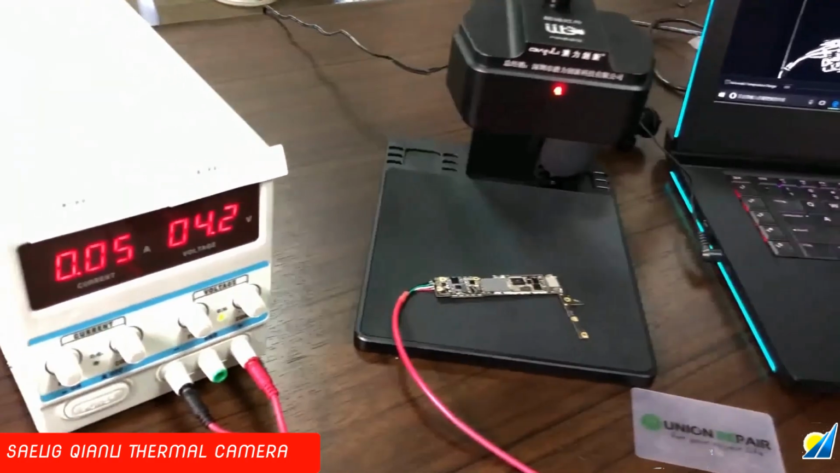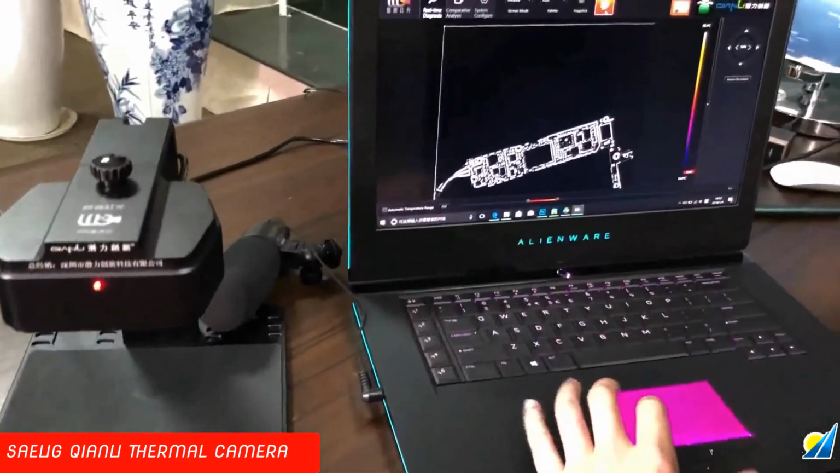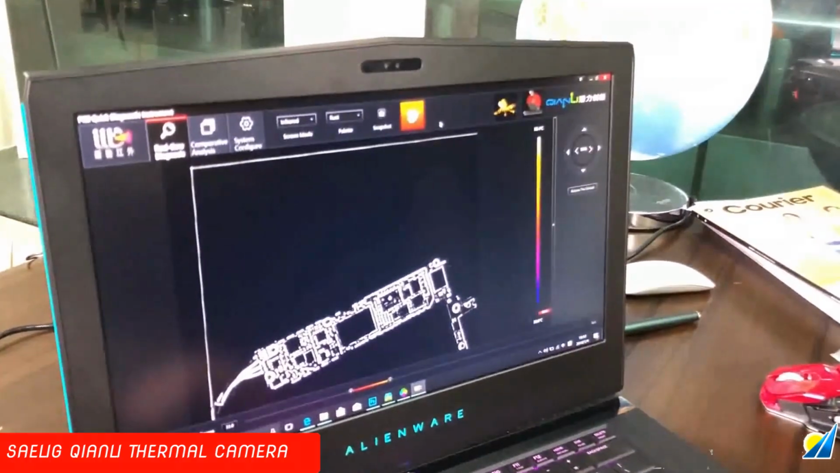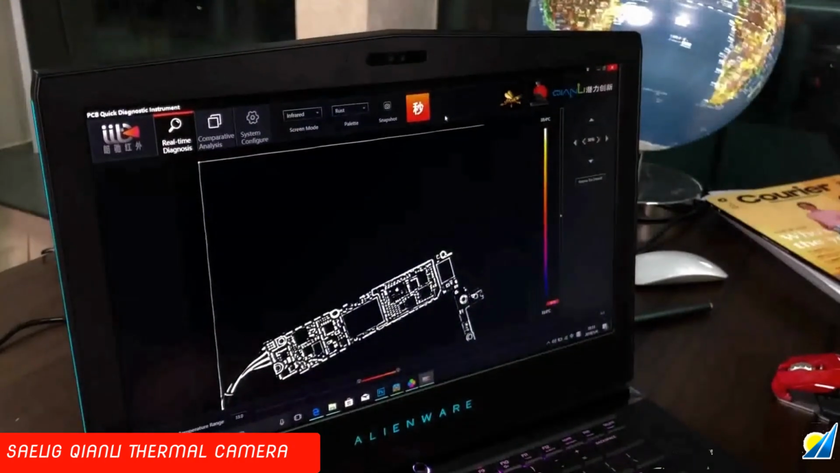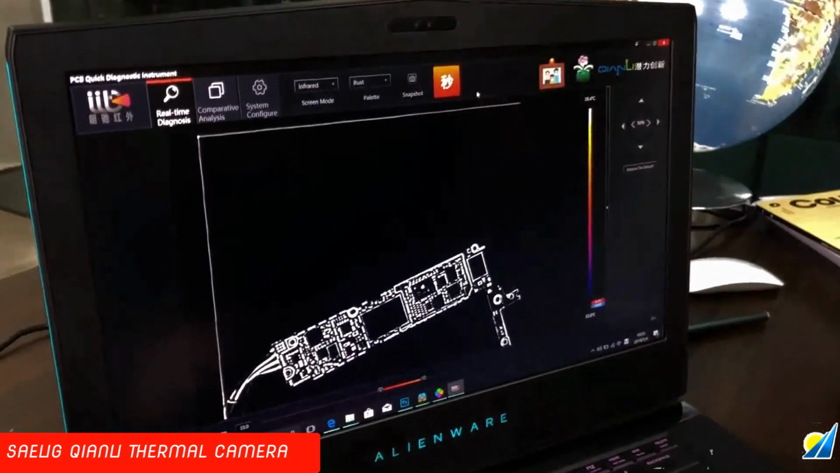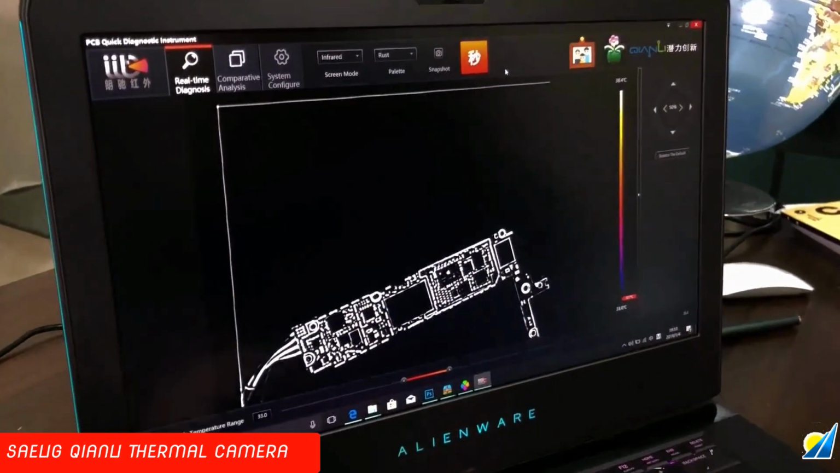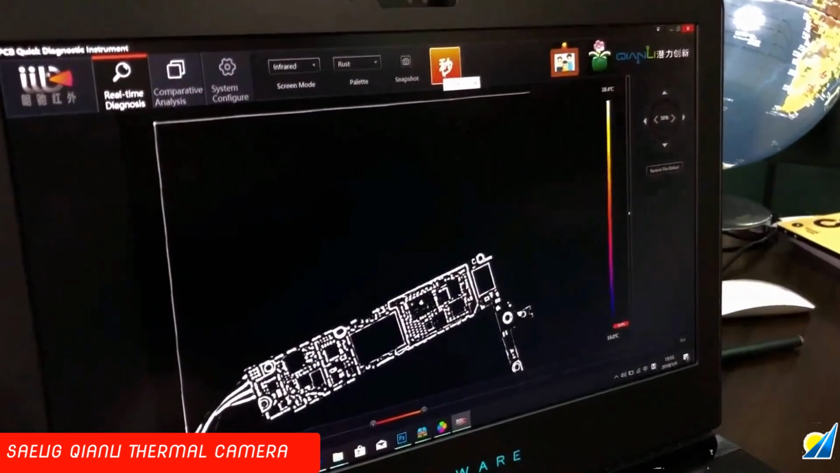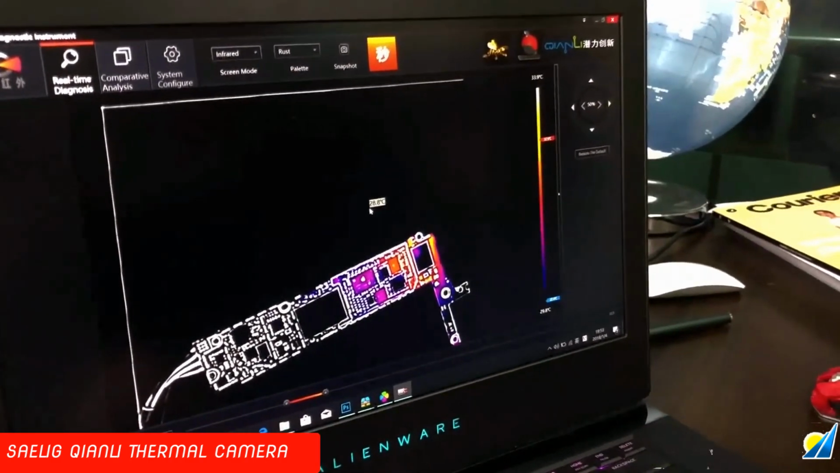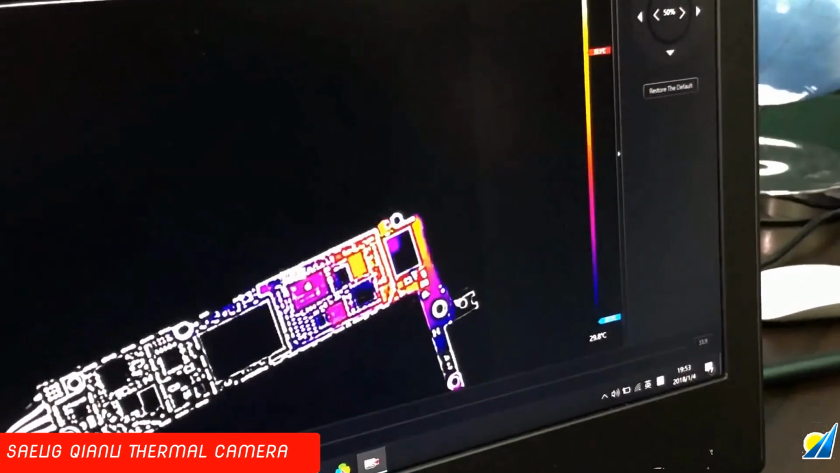You don't find anything on the software, but there is some very important function here. This is like a picture. It means second. In Chinese it means second. So it means you can find a problem very fast. So that's why we call it fast troubleshoot thermal imager. So let's try to click this. Okay, we have clicked this button. Now you can see something different.